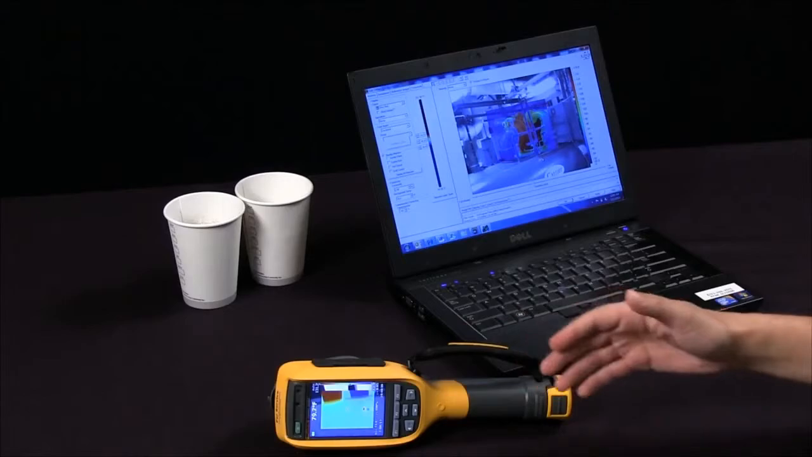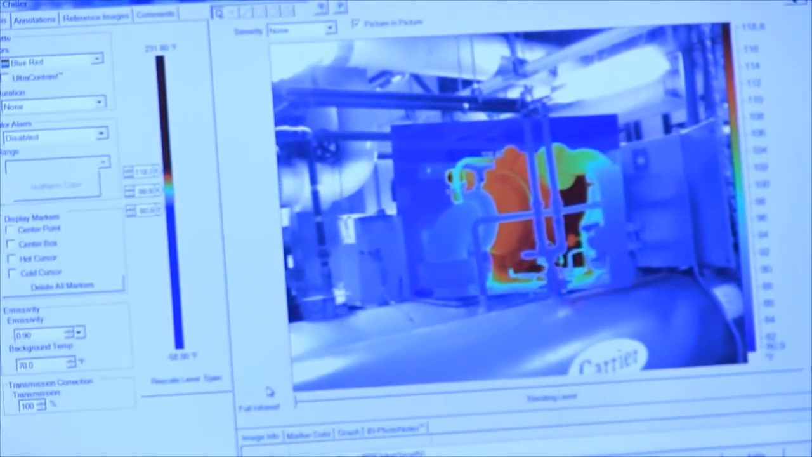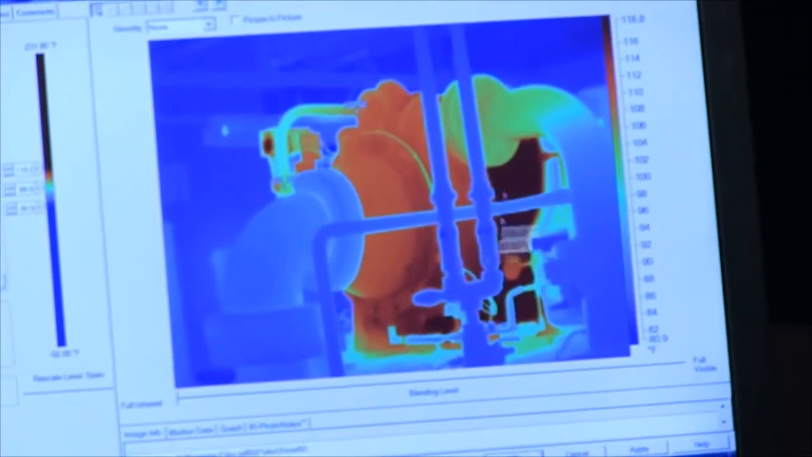Now if I take this camera and put it down, you can see that we've kind of discussed the blending of the digital and the thermal image. In the software here, we've got a perfectly focused image. This is an example of a chiller. I'm in full infrared, and I'll go ahead and take it out of picture-in-picture. So we're zoomed in here.